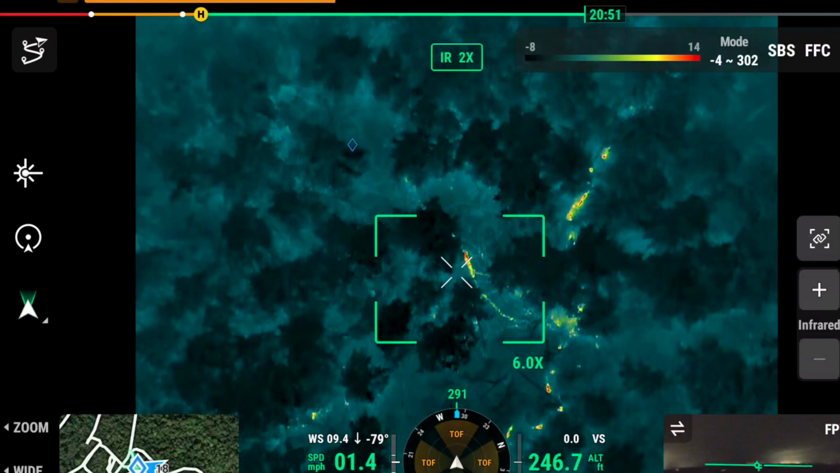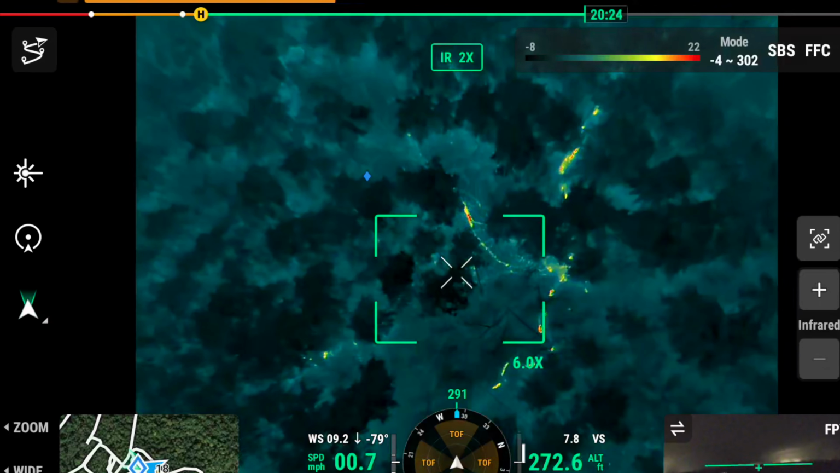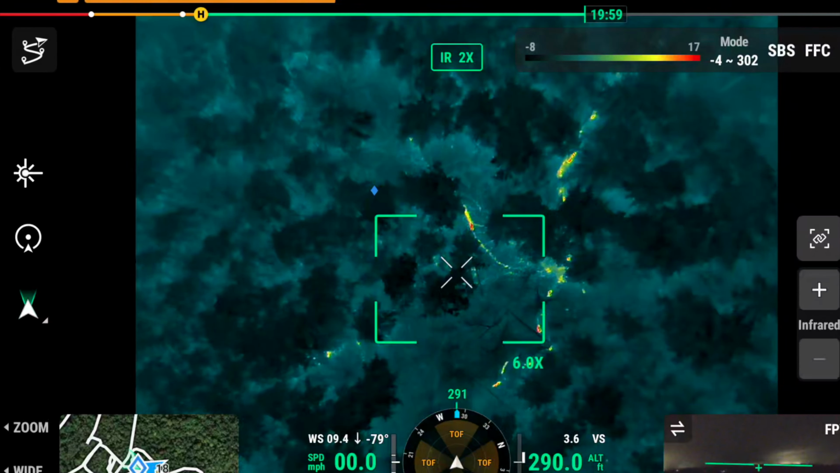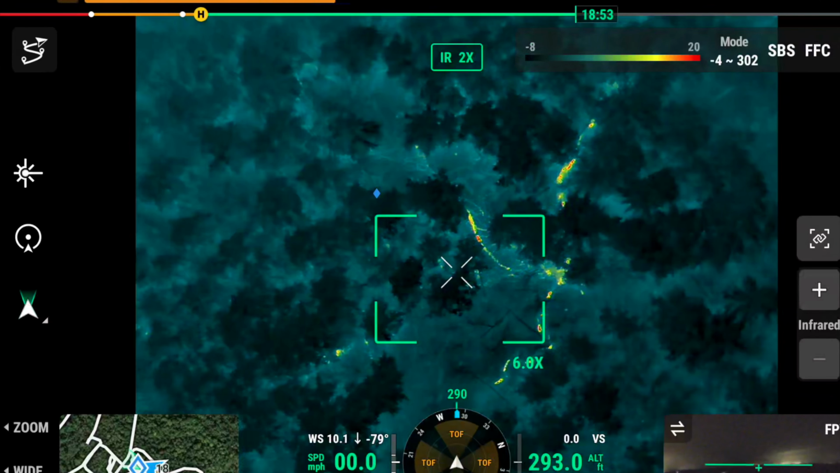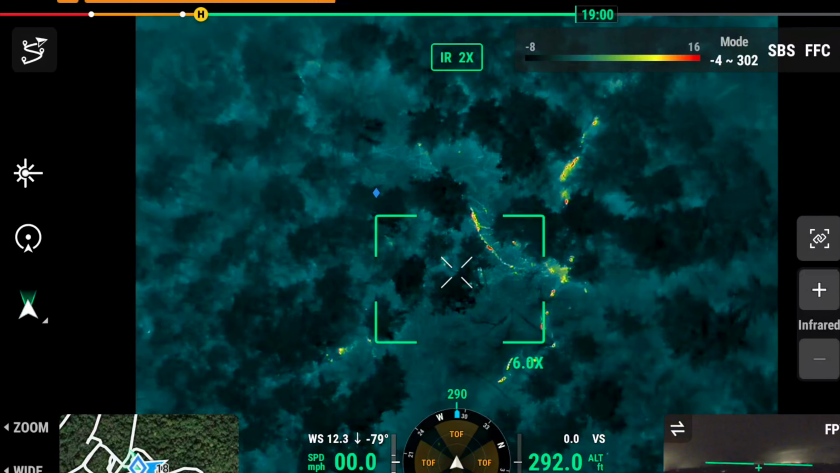You don't seem to be getting any closer. What's that? I said, you don't seem to be getting any closer. Okay, you could see me though, right? Oh, yeah, I can see. Okay, yeah, just, you know, it'll be deceiving, you know. Okay, yeah, I do see both dogs there.